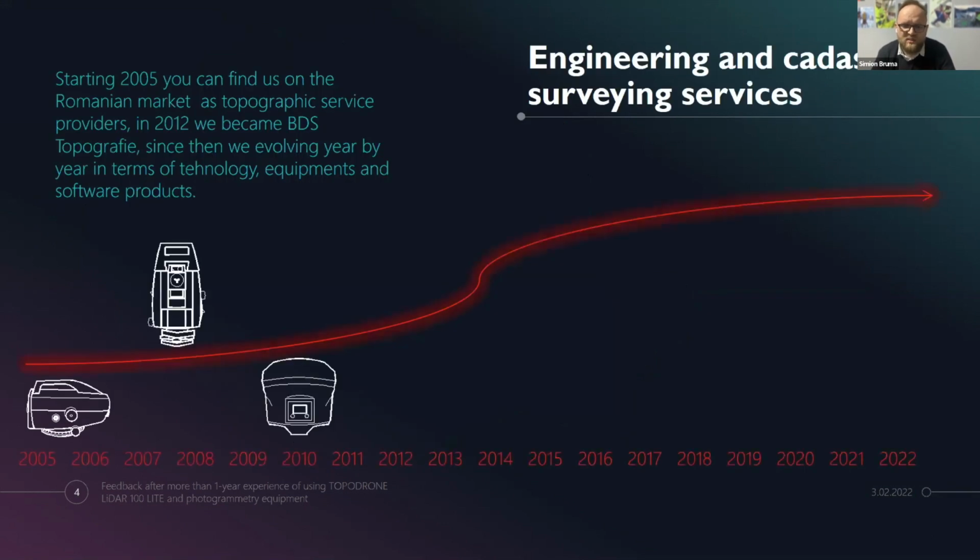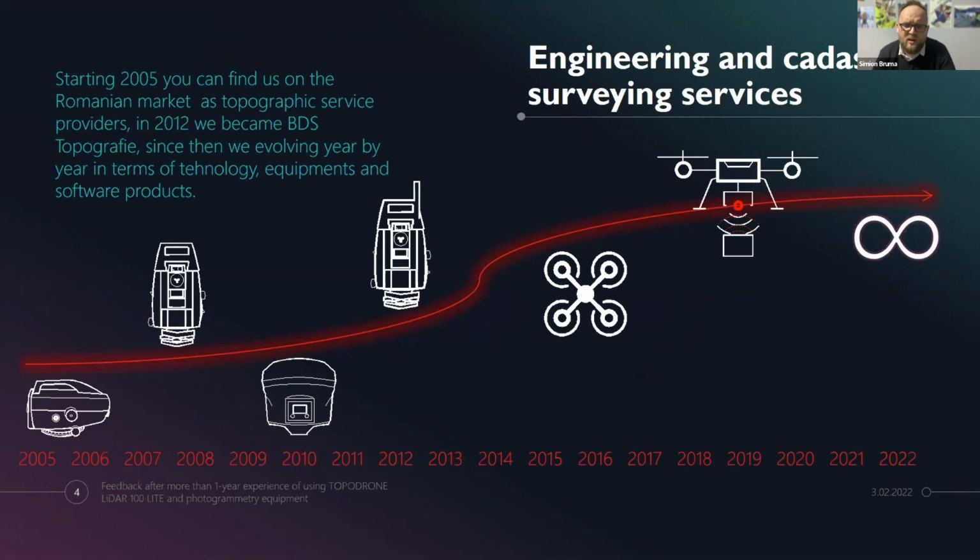As a company, we started in 2005 as a topographic service provider, and in 2012 we became BDS Topografie. We grew up with technology. Maybe older people know the optical level, digital level, robotic total station, GPS, and drones for photogrammetry, and LiDAR. In the end, I put the infinity sign because who knows what we will have in the future.